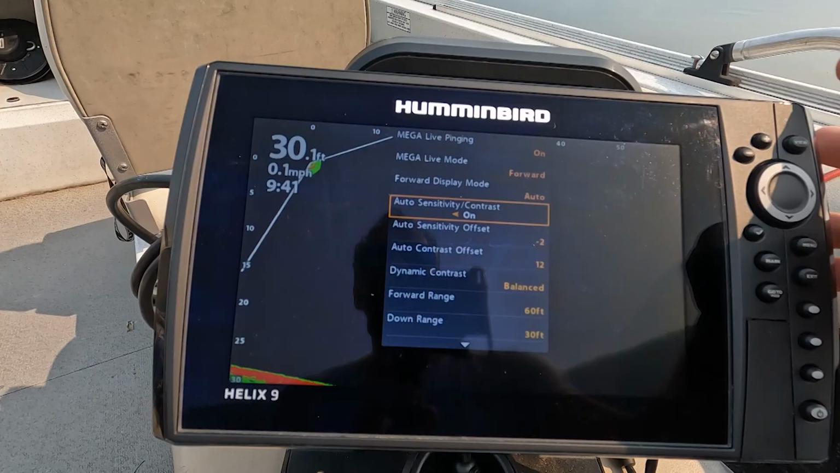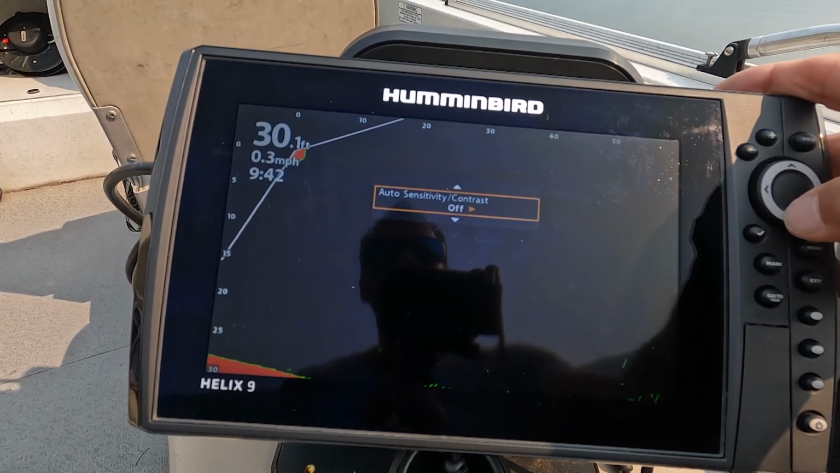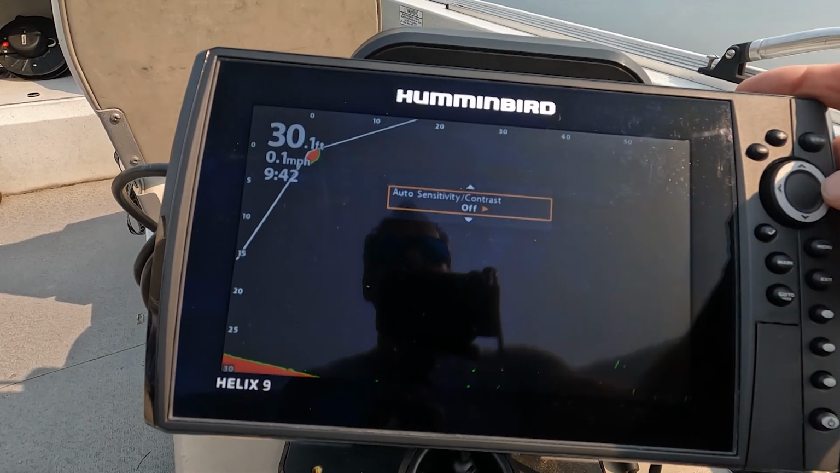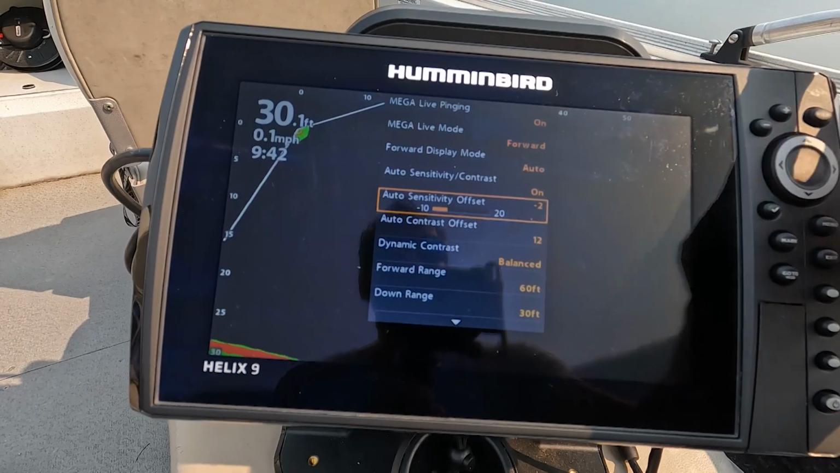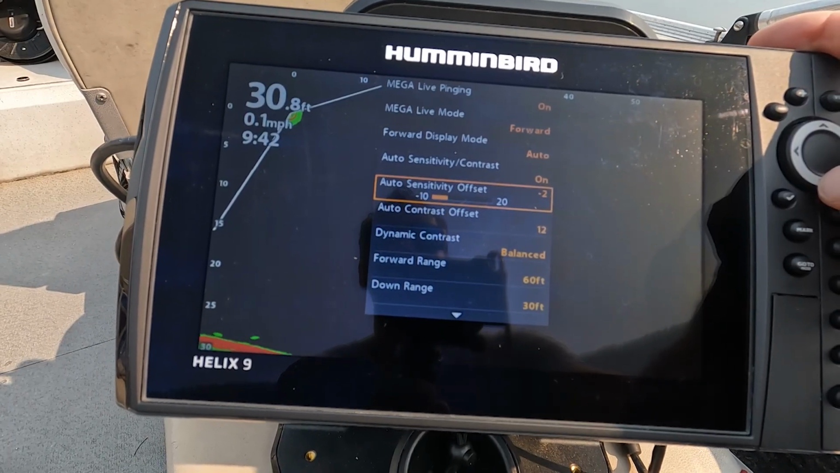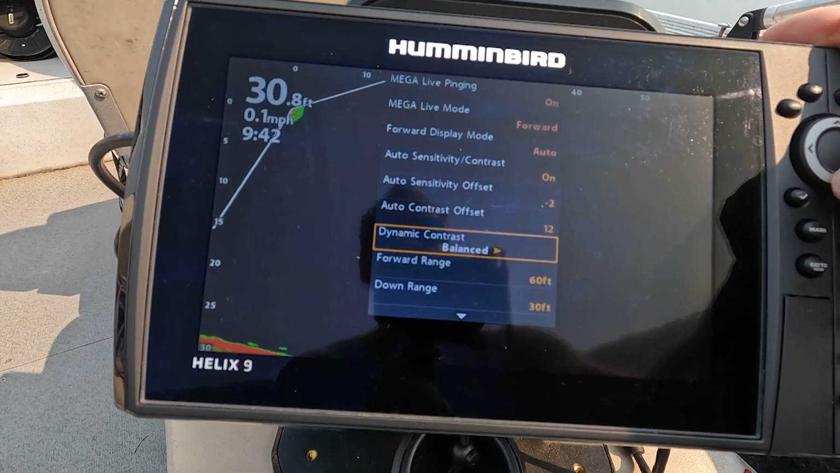Then when we go to auto sensitivity, contrast is on. If you take it off, I found that you'll see a lot more noise in the picture. So if you turn it on, you eliminate a lot of the noise. Auto sensitivity offset. Now these are the two biggest ones I use. So I use the auto sensitivity offset and the auto contrast offset. So I'll get back to these two in a minute.